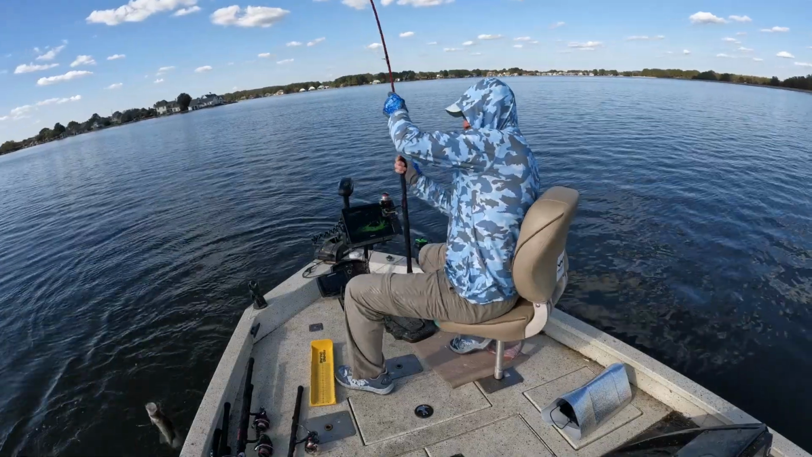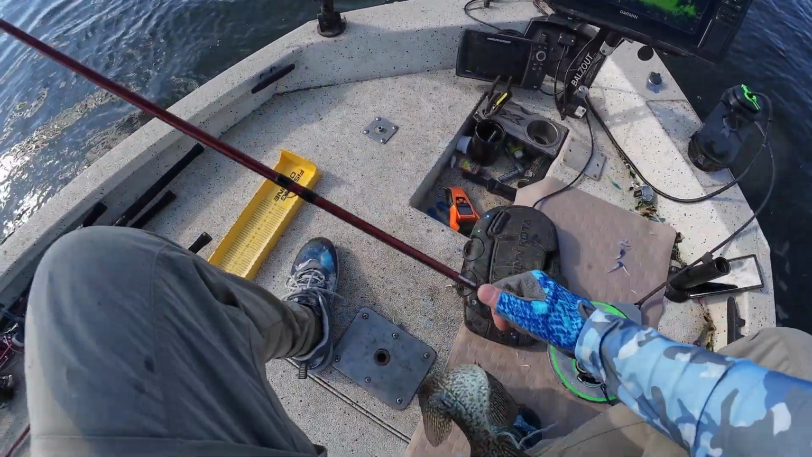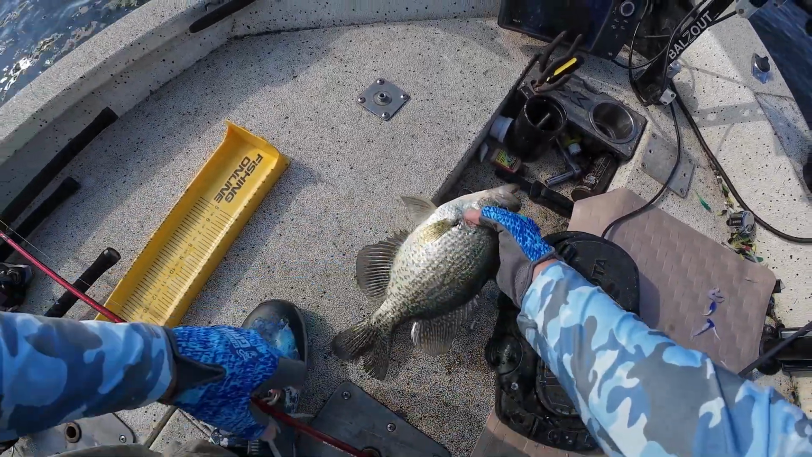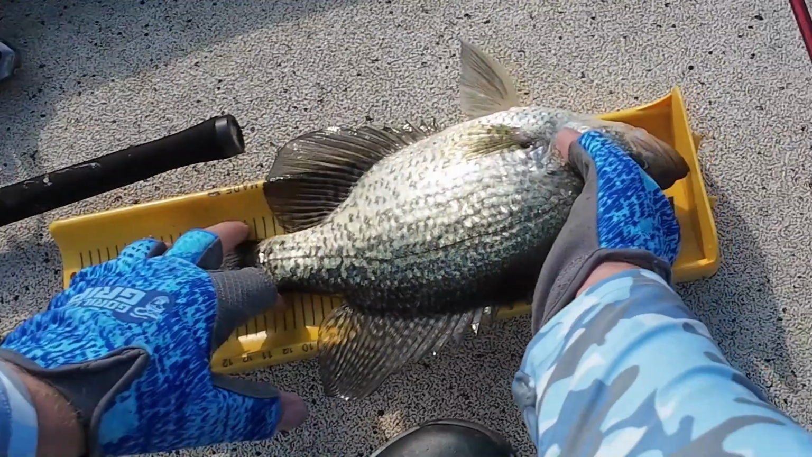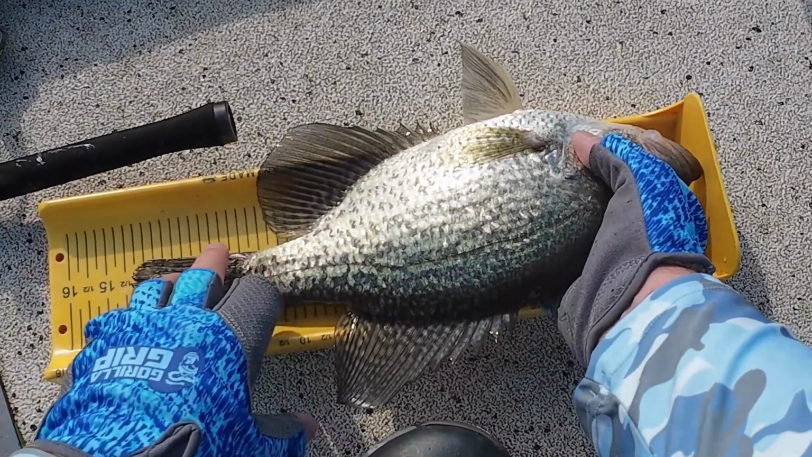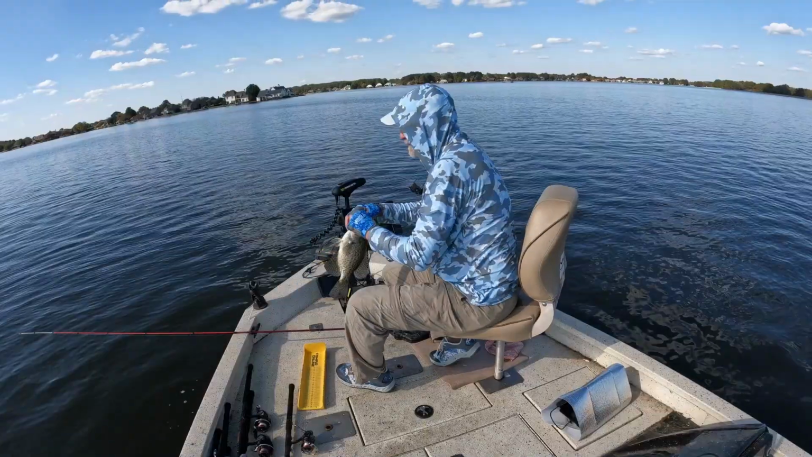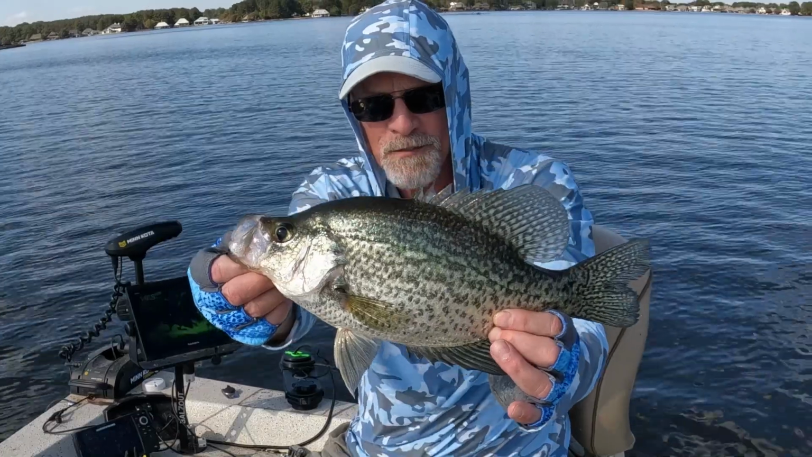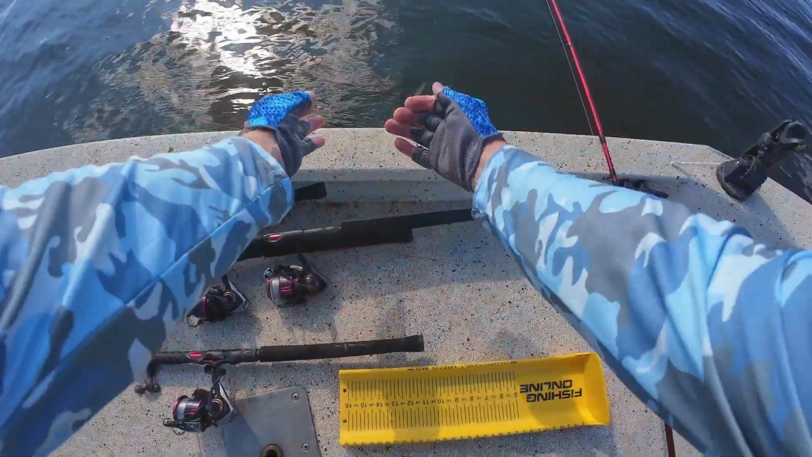Big old dude. Look at this. That's a slab crappie. It's 14.5 inches. 14.5-inch black crappie. Since he's so big, I'm gonna let him go, man. Get back in there.